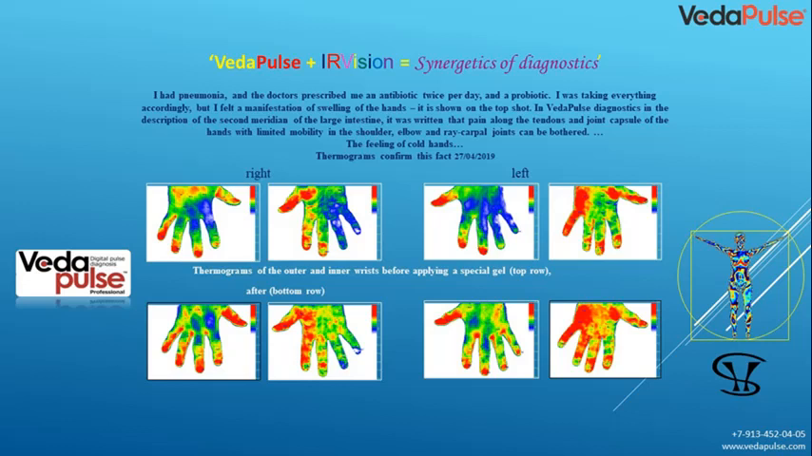In VedaPulse diagnostics, in the description of the second meridian of the large intestine, it was written that pain along the tendons and joint capsule of the hands with limited mobility in the shoulder, elbow and carpal joints can be bothersome. Then we applied the so-called gel, which improves microcirculation. And the bottom picture shows how the temperature of the hands has changed, how quickly the swelling has gone. It is best to do this on yourself, because you feel these results.